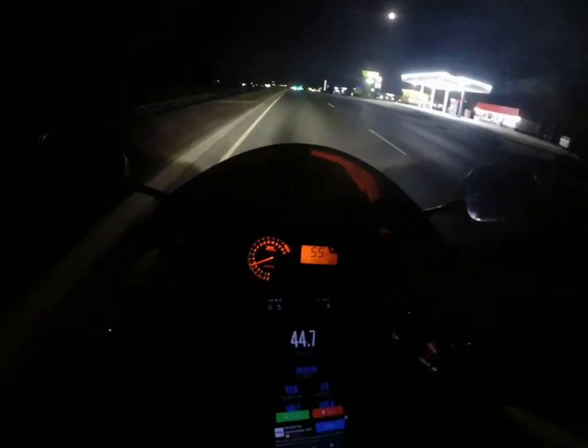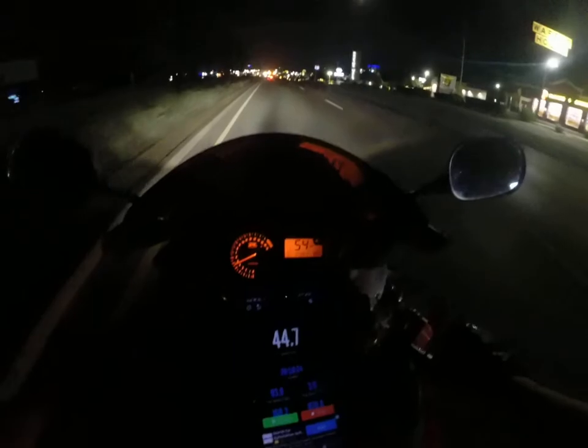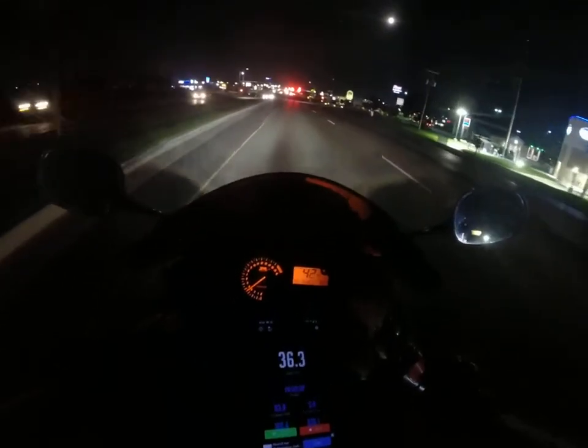I actually have two dream bikes. One of them's a Husqvarna 701. I'd prefer the LR, but I haven't even seen a price on one of those. And then a 2013 R1.